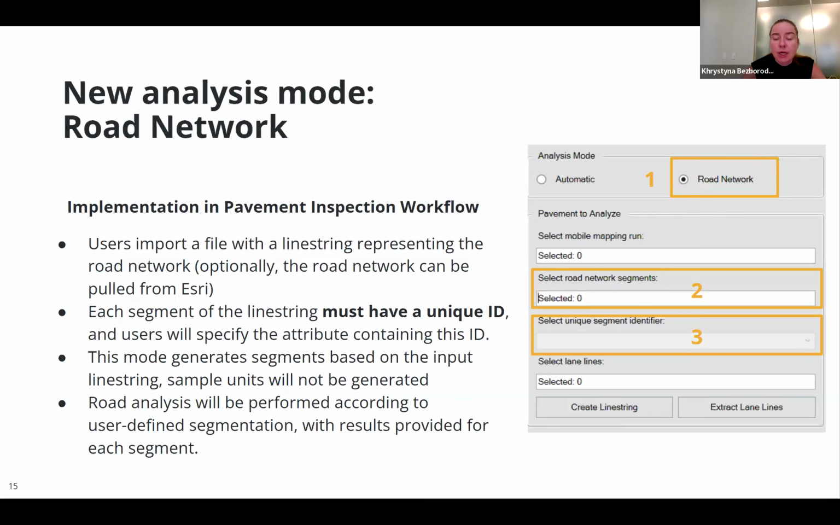And then a user will need to specify a unique segment identifier, the attribute field that is this identifier for the segments. So the road network, the road center line, will be divided into segments for which we will return the results. Each of those segments must have a unique ID, and you will specify this attribute in the select unique segment identifier field in TBC.